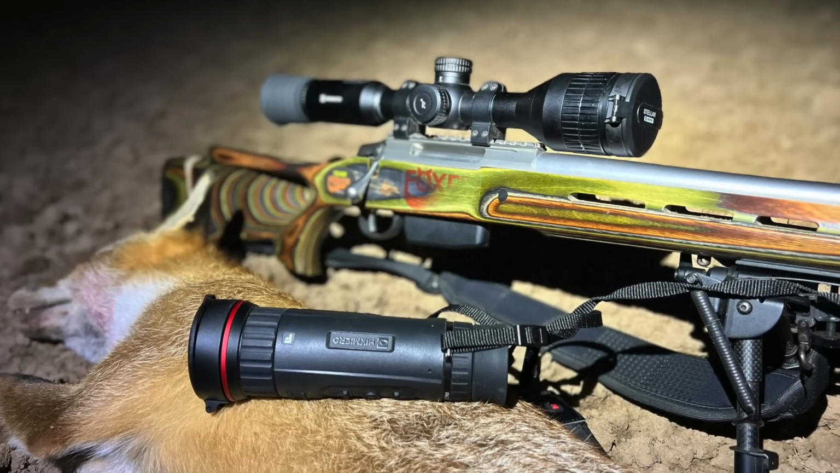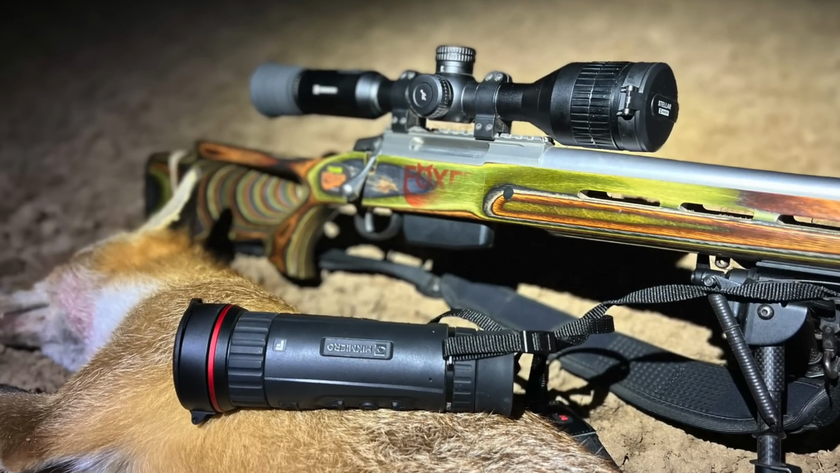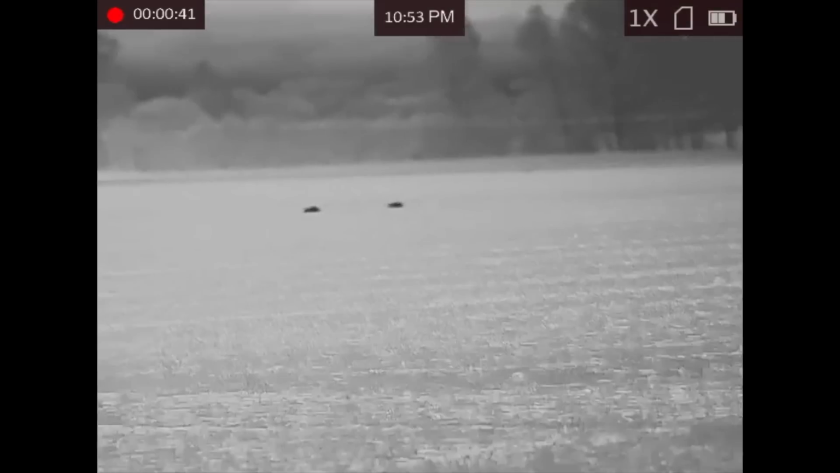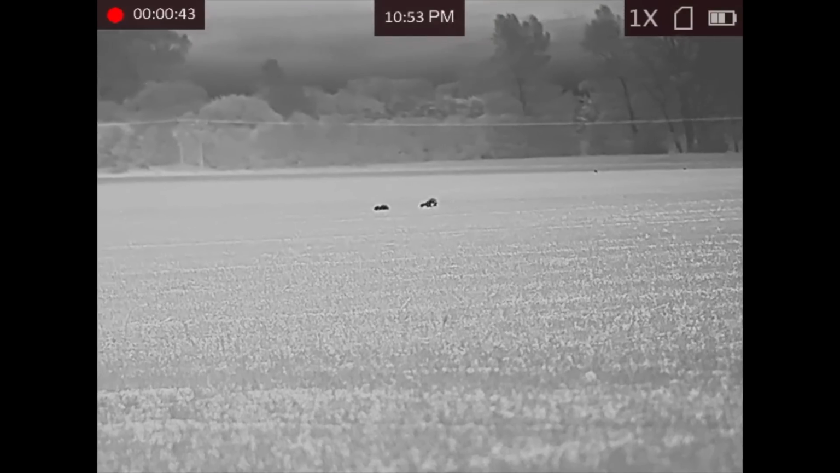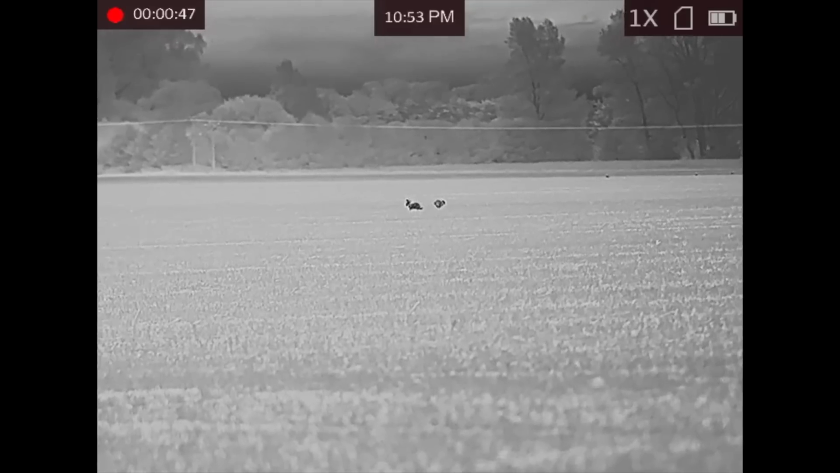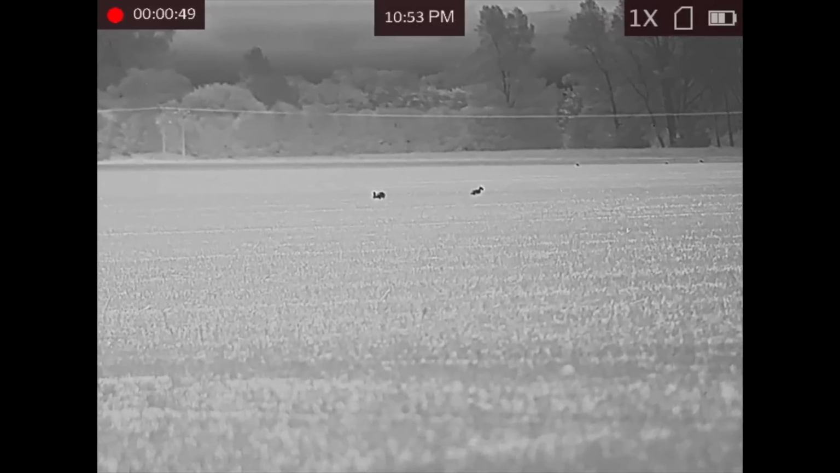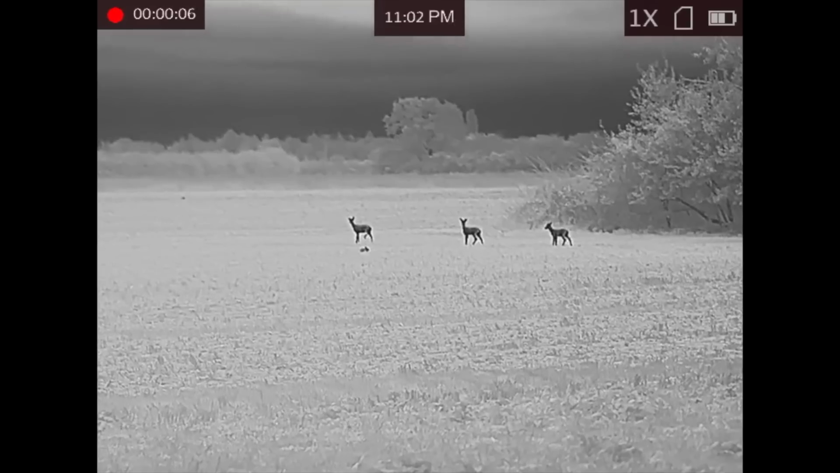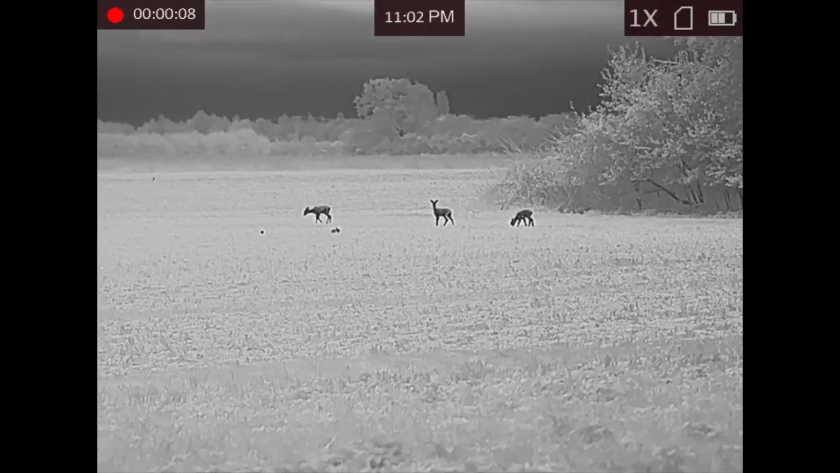Indeed, a great result, and certainly first impressions of the Falcon very, very good indeed. There were no further foxes spotted that evening, so I spent some time having a look around, getting to grips with the Falcon spotter itself, and boy, you can certainly see a long way as I watch these hares frolic around in the field here, and then a little later three roe deer as I approach home.